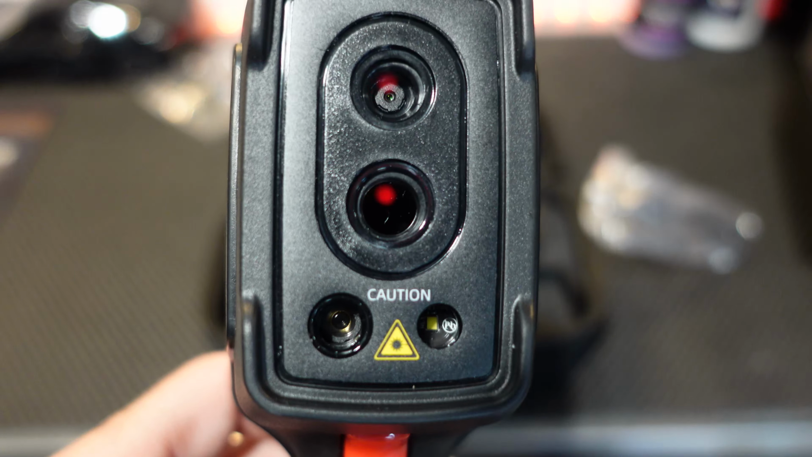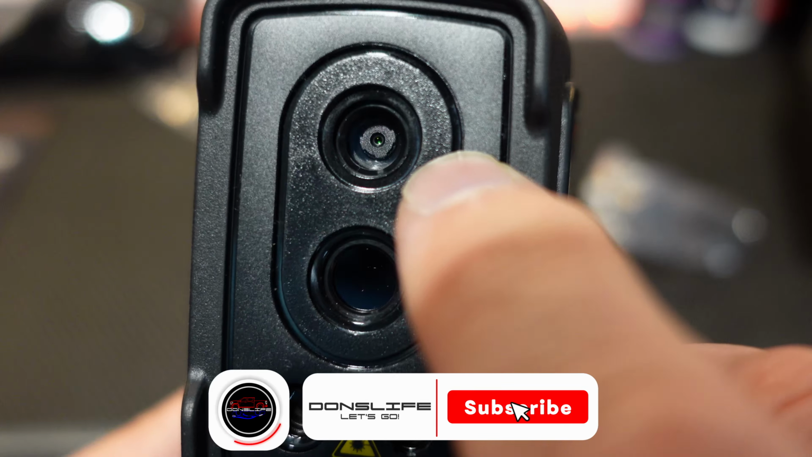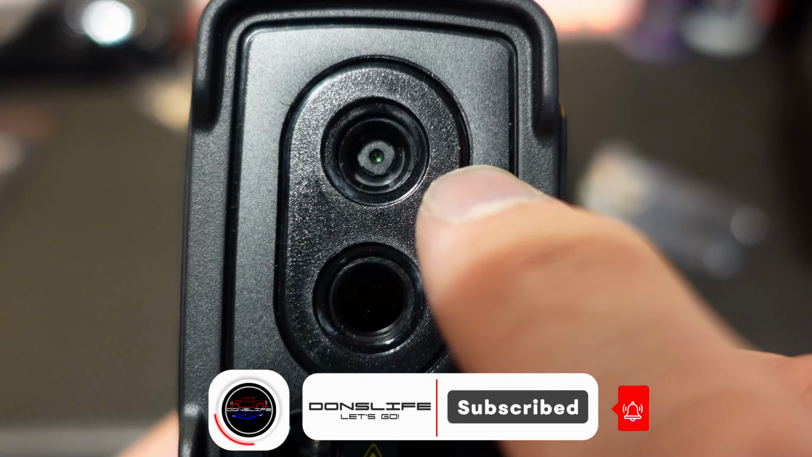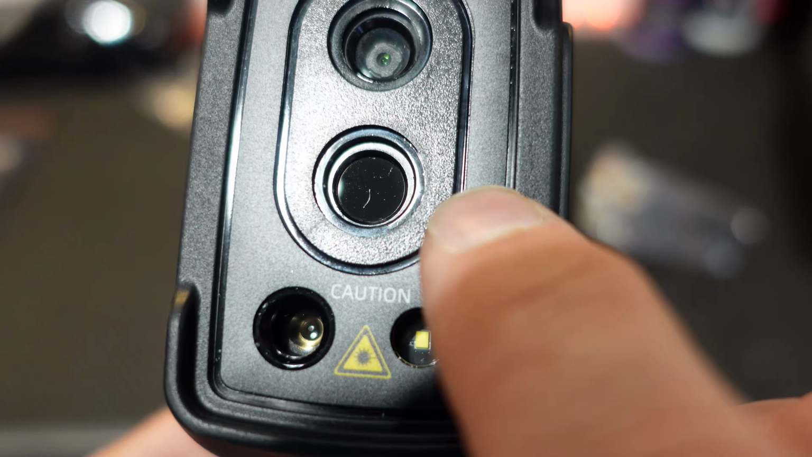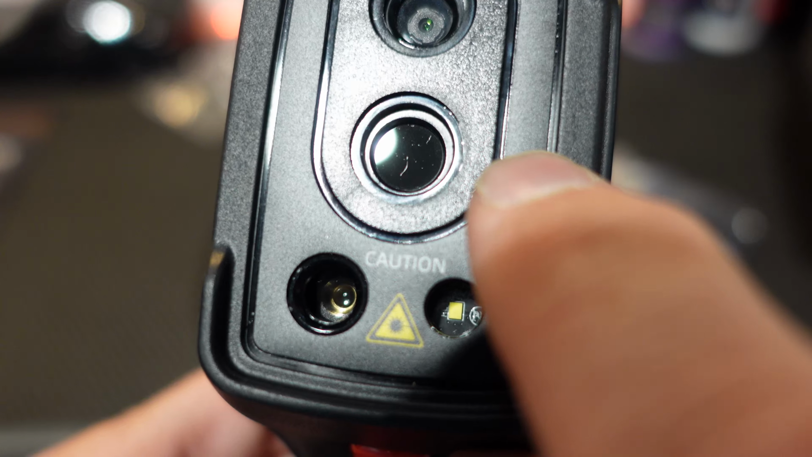Let's take a look at the front of the camera. So you have a lot going on here. This top lens is your visible lens. So this is just like the human eye, like the camera we're using to record this video. It is going to see the world the way that you and I see it. Below it is your infrared lens. So this lens here is what is going to pick up the infrared spectrum and help us measure our temperatures.